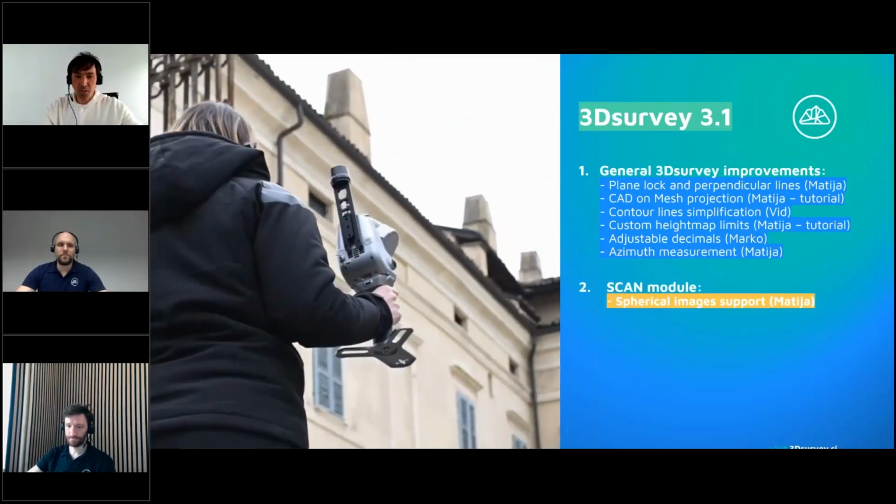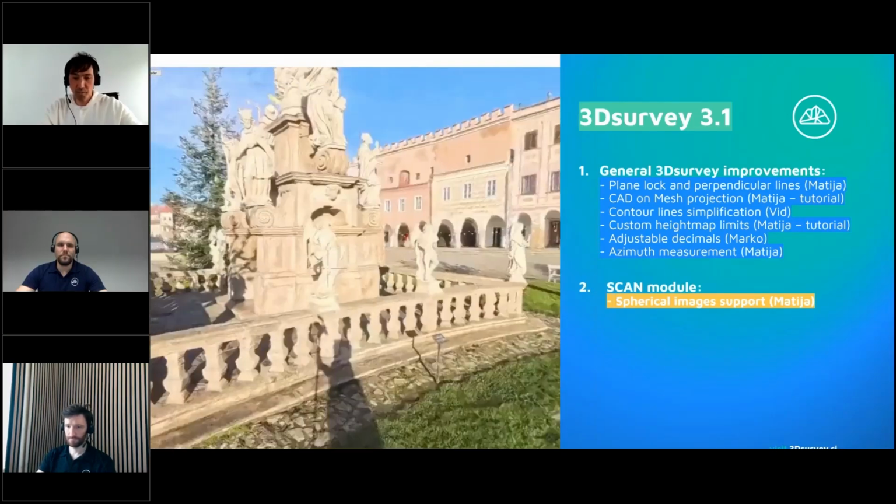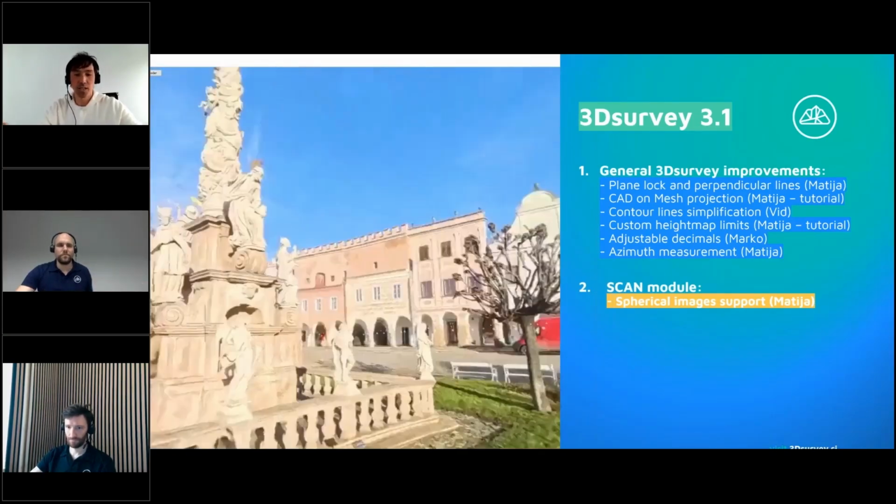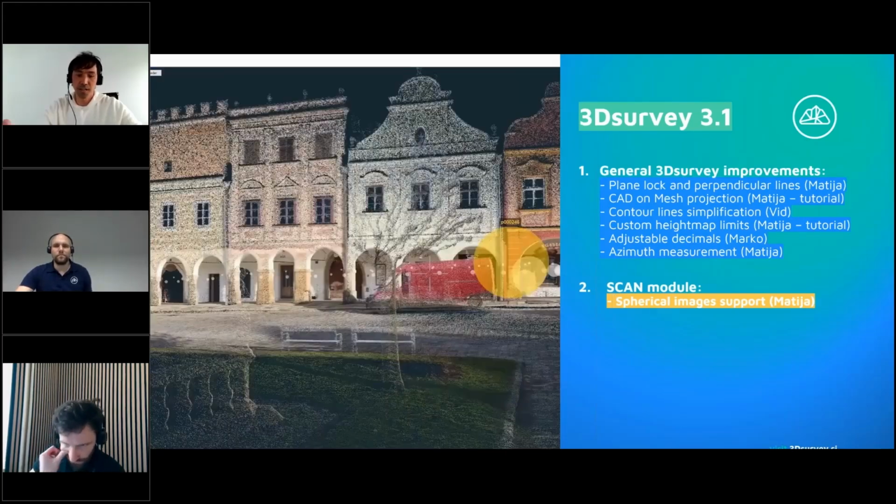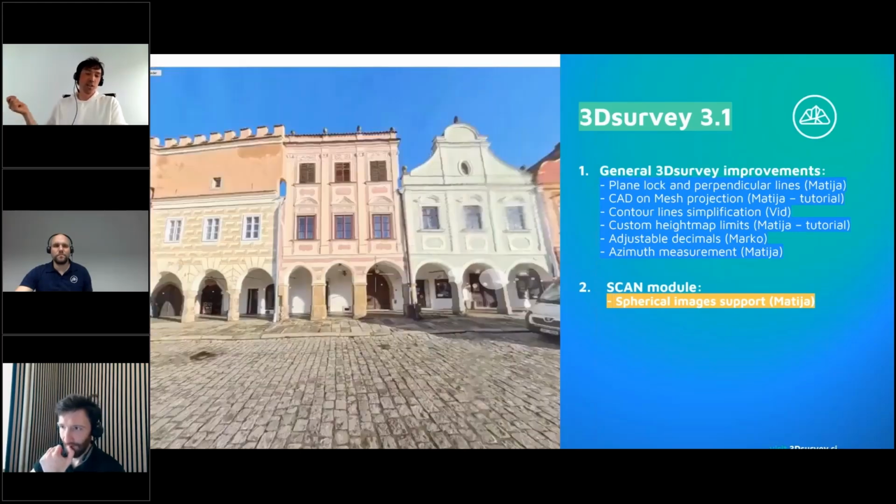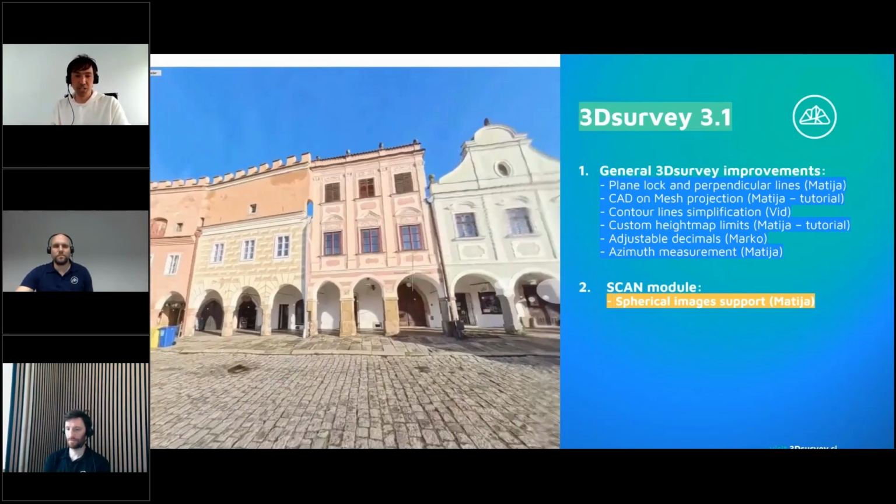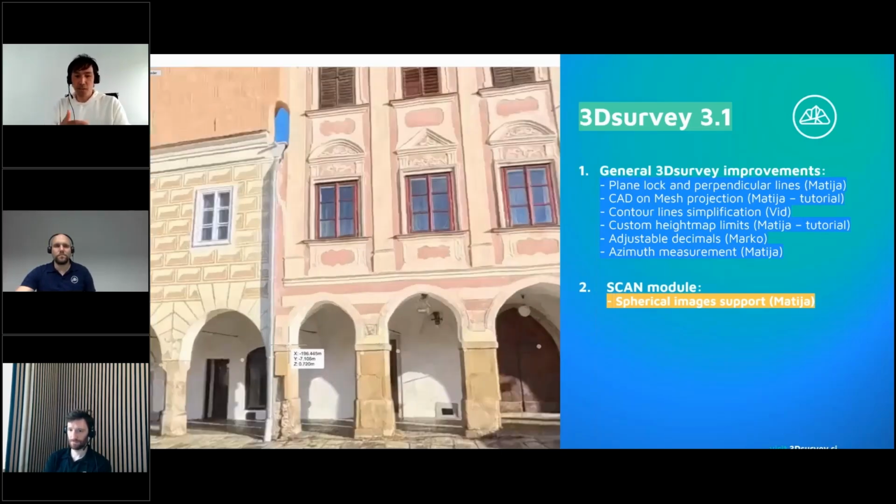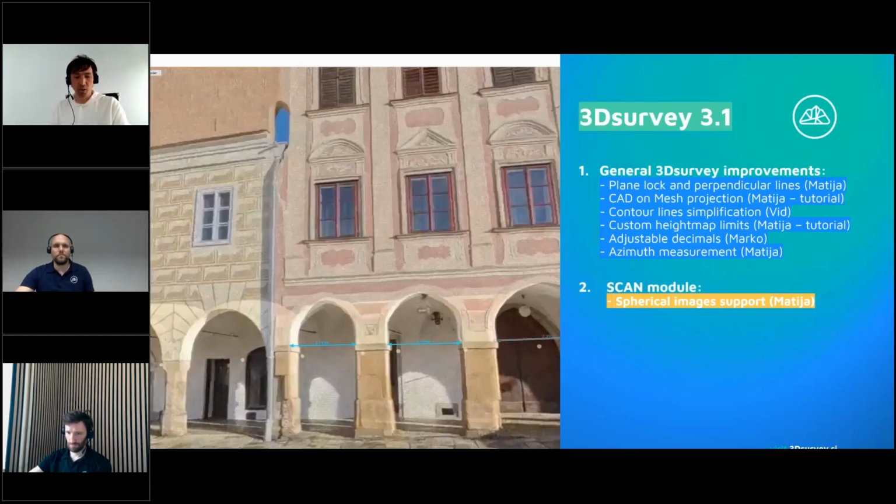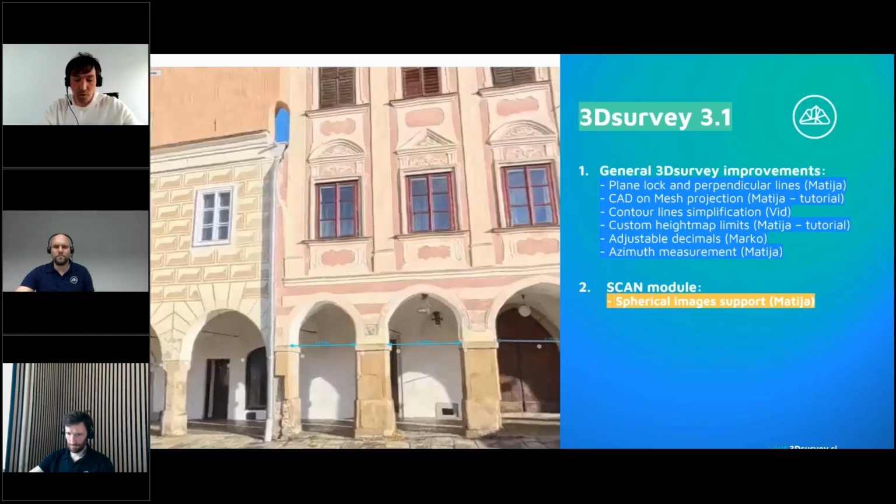Okay, this was most of the general improvements. We are already looking at scan module improvements. The first one, a very strong one: spherical image support in the same software. If you have a SLAM device, you can import the E57 file format, so a point cloud with spherical images, in 3D survey, and you can do all the vectorization in the CAD environment. Mattia will show this in super detail, to present this top-notch feature. So if you already have a SLAM device, you're ready to use it.